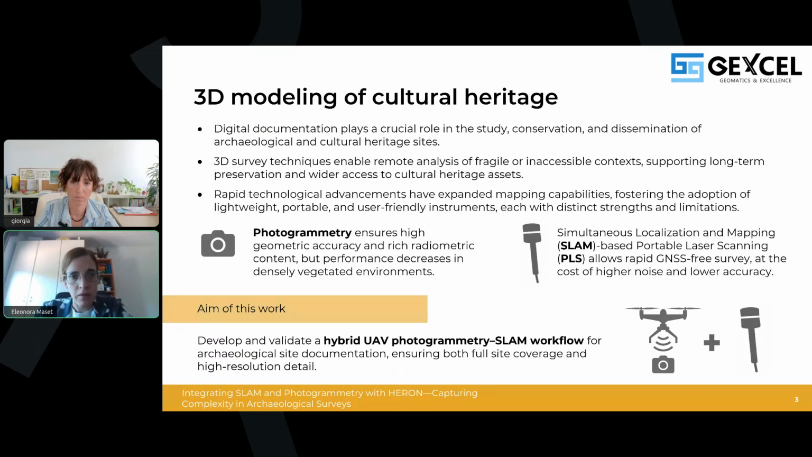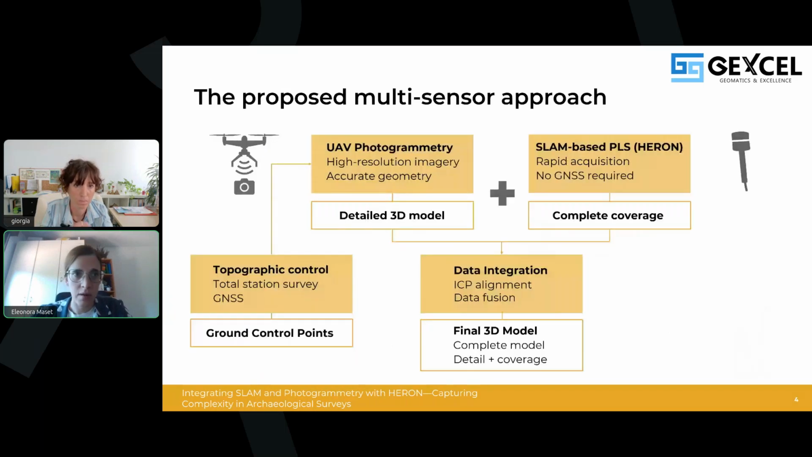By combining UAV photogrammetry and SLAM-based laser scanning, we can take advantage of their complementary strengths and overcome their individual limitations. And this leads to the aim of our work, that is to develop and validate a hybrid UAV photogrammetry SLAM-based workflow that allows us to achieve both full site coverage and high resolution detail. So let's see how this integrated approach works.